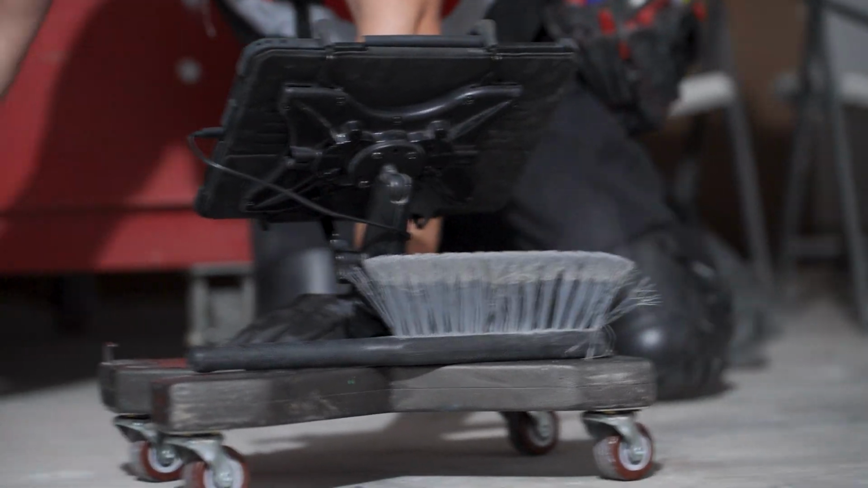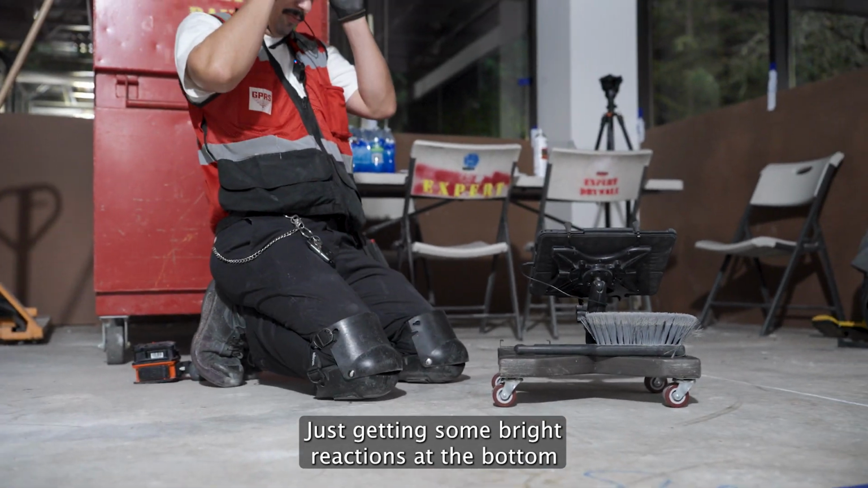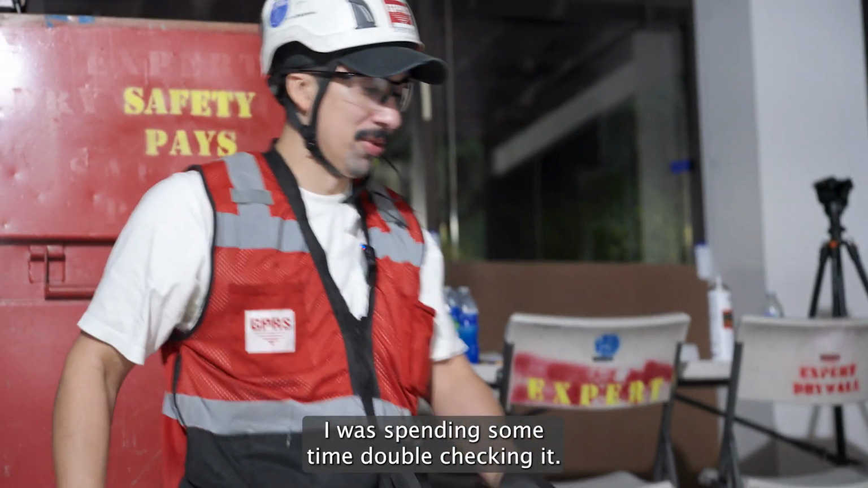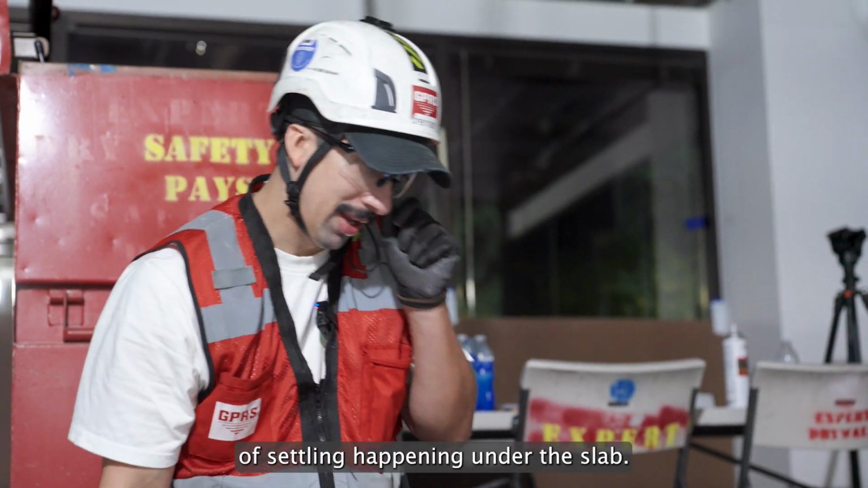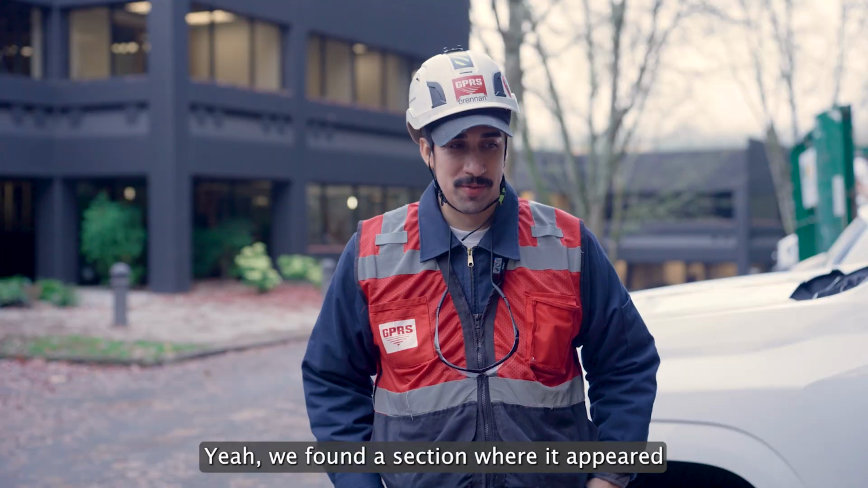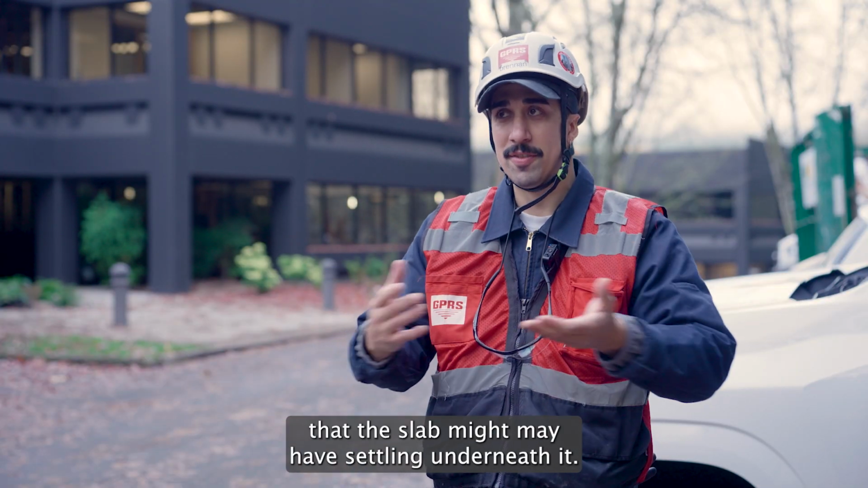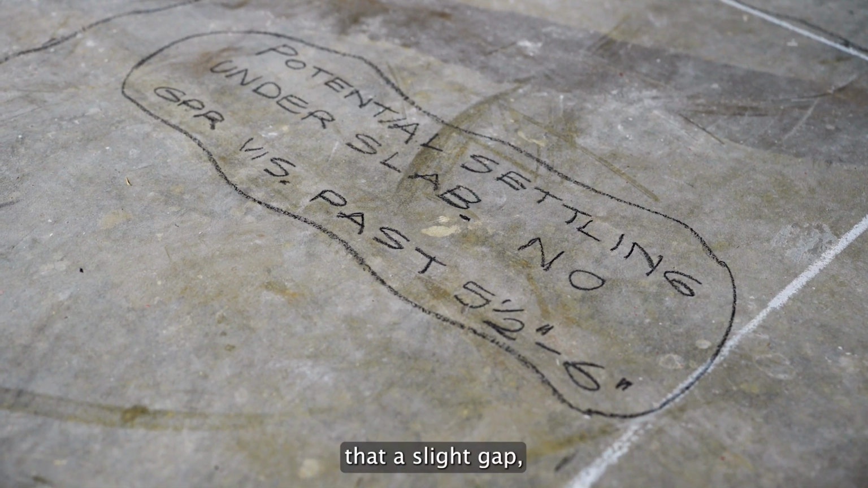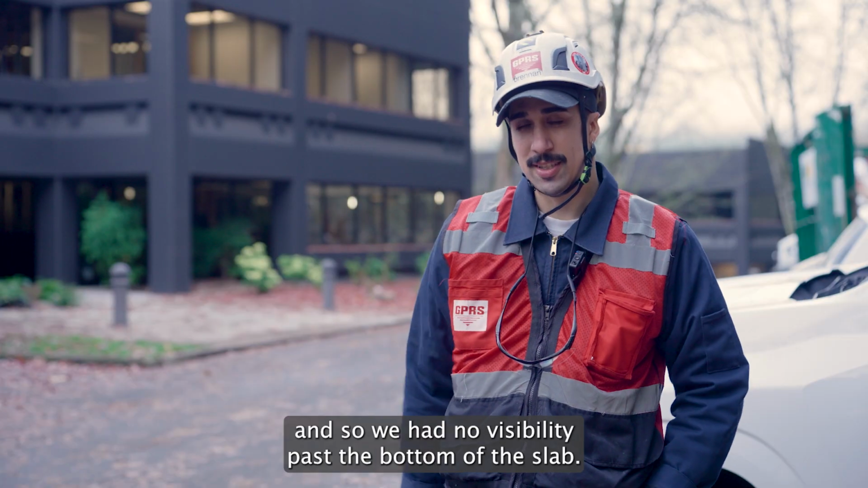Just getting some bright reactions at the bottom or under the slab here. I was just spending some time double checking it. Honestly, it might be a little bit of settling happening under the slab. We found a section where it appeared that the slab may have settling underneath it. The reaction at the bottom of the slab indicated a slight gap, and so we had no visibility past the bottom of the slab.